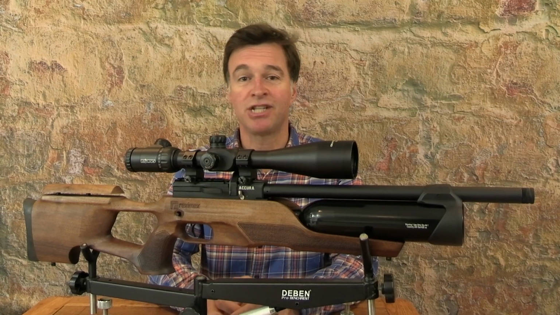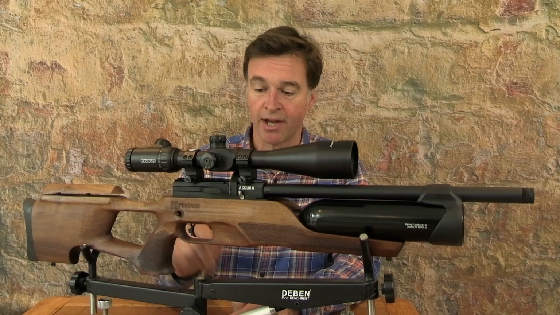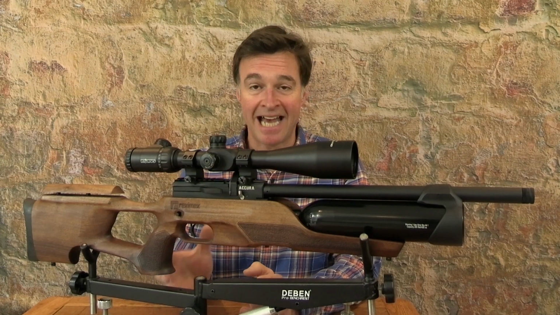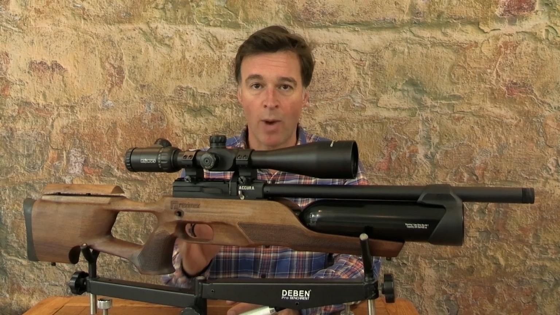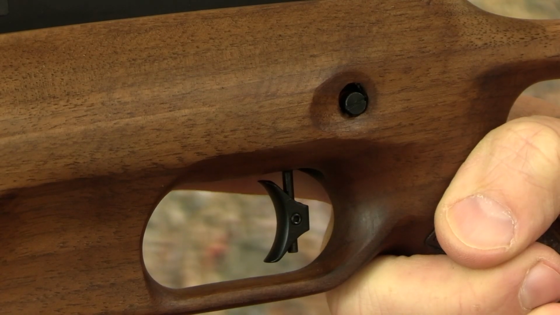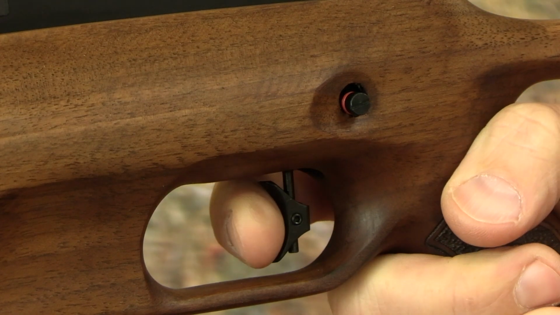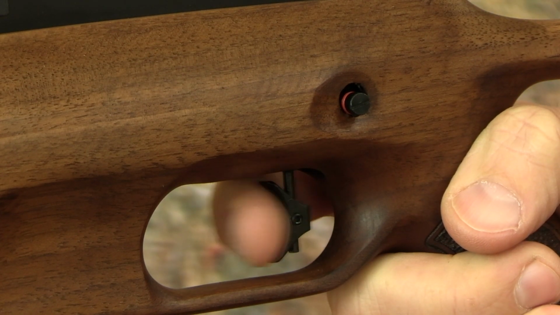The safety catch is of the crossbolt type, and it's positioned just behind and slightly above the trigger. Now, very easy to access, but still safely away from the blade. In terms of its operation, you push it across from the left to make it safe, and then simply snap it back across from the right when you're ready to take the shot.